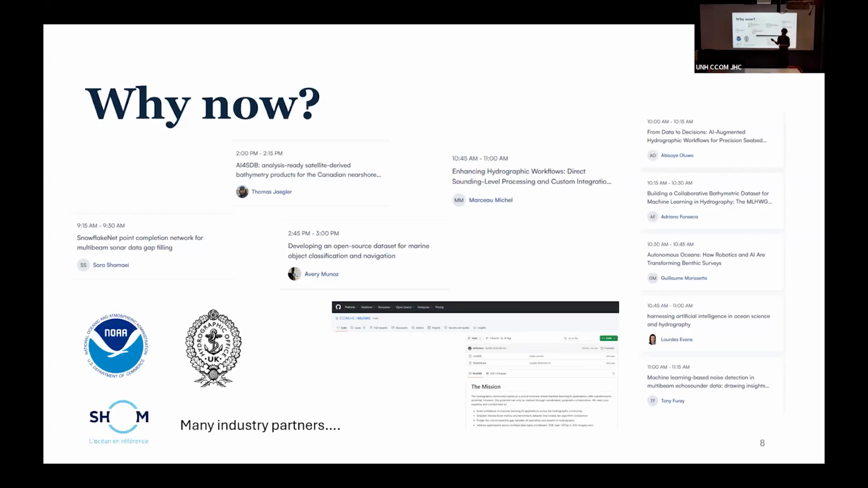Also, many industry partners are interested, and many hydrographic services are interested. So UKHO, NOAA, and SHAM have all made big initiatives to move towards machine learning and AI processes.